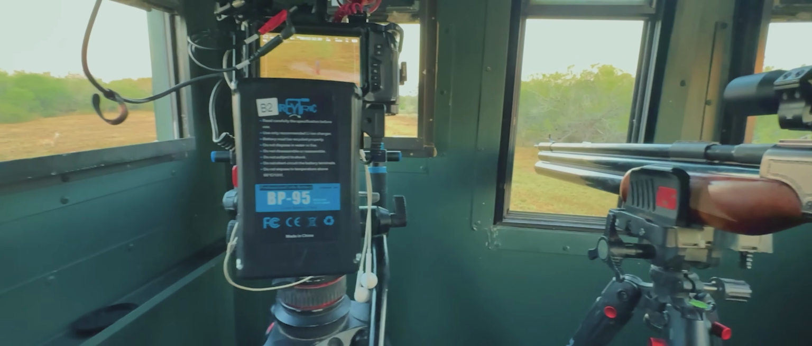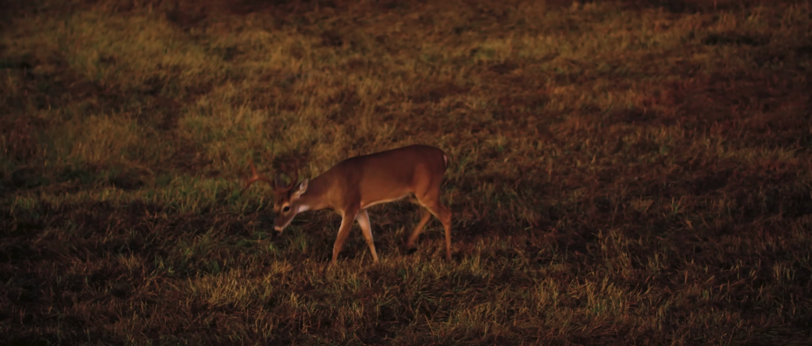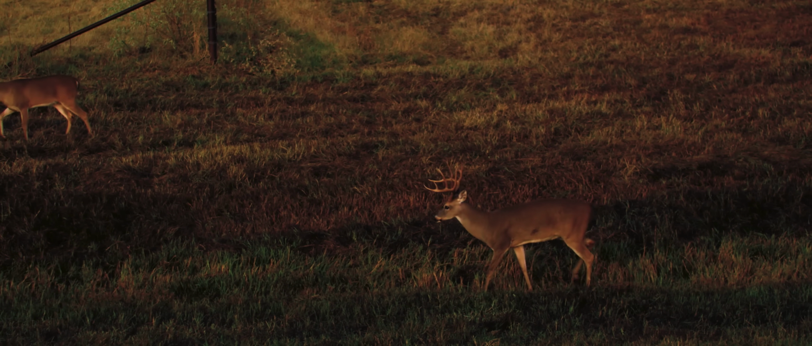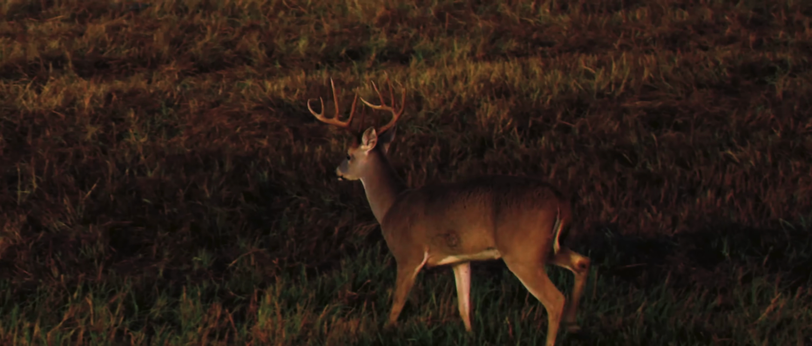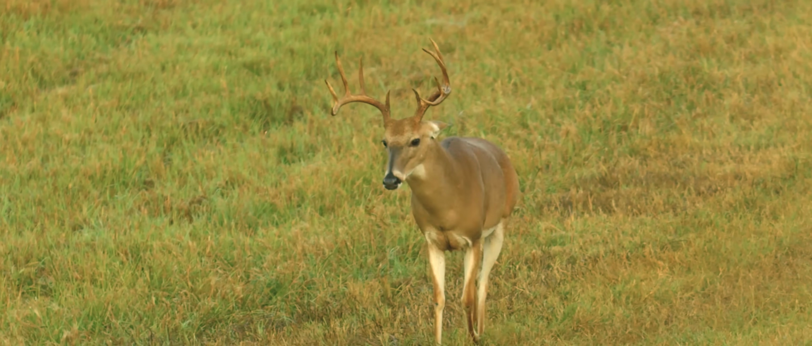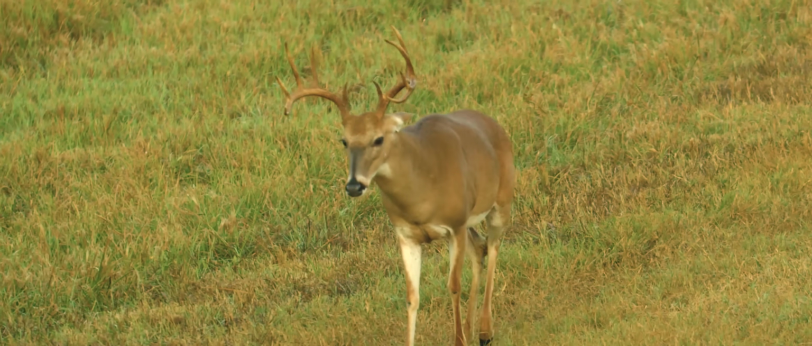The sun has finally come up, but anyway, I already saw two bucks this morning, two nice bucks. They were the same age. One was a 9-point, one was a 10-point. They had nice frames. That 9-point wasn't a deer that was a definite need to go. So that's what I'm waiting on, is when he walks out, you look at him and say, oh yeah, I gotta take him out.